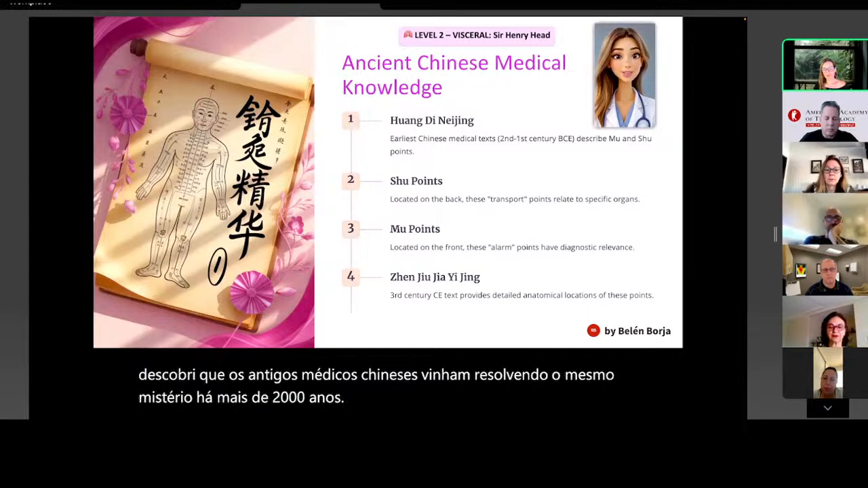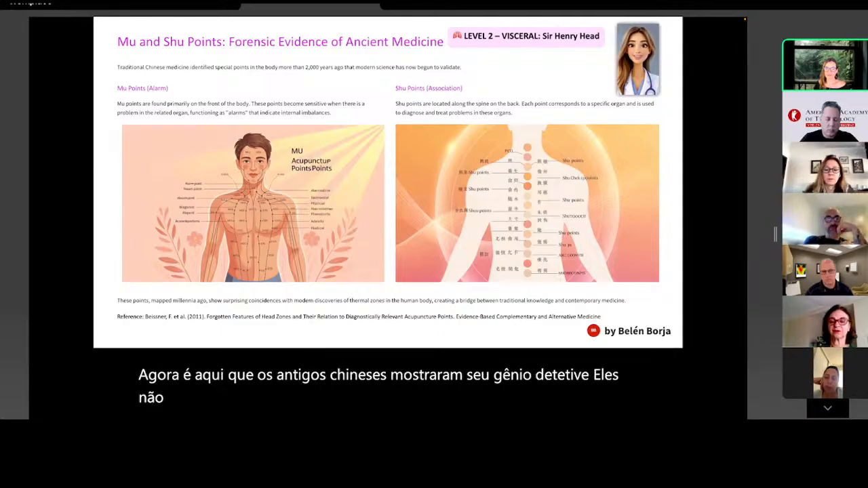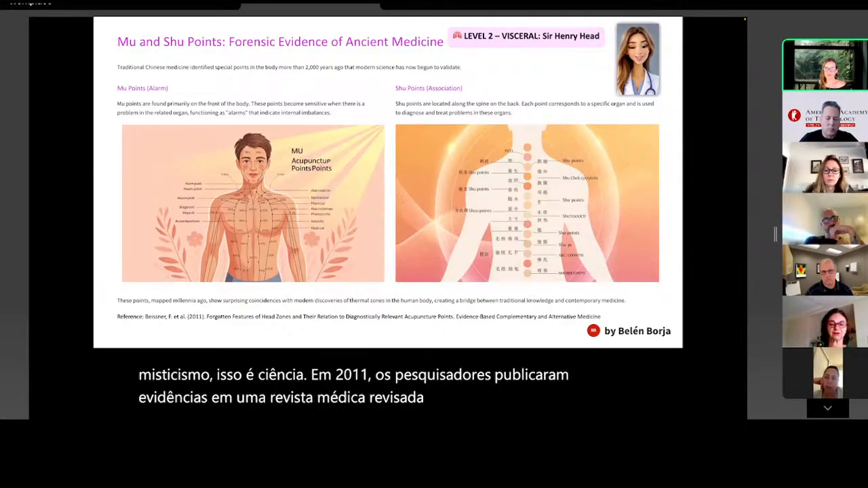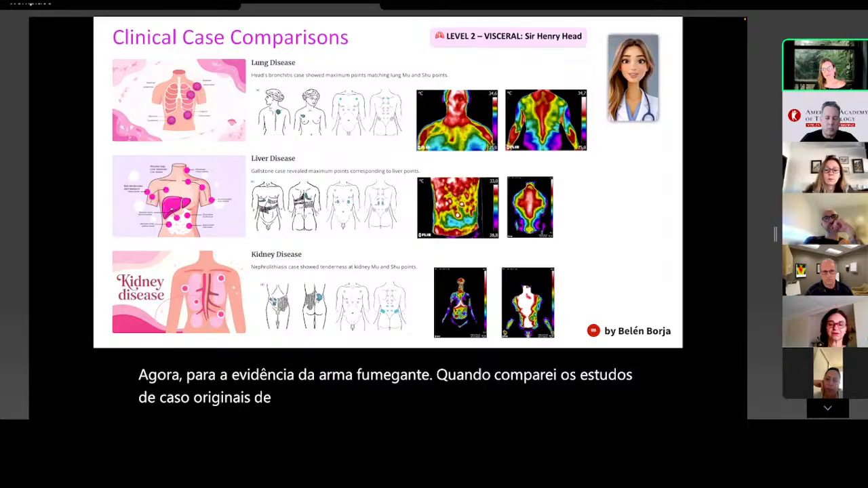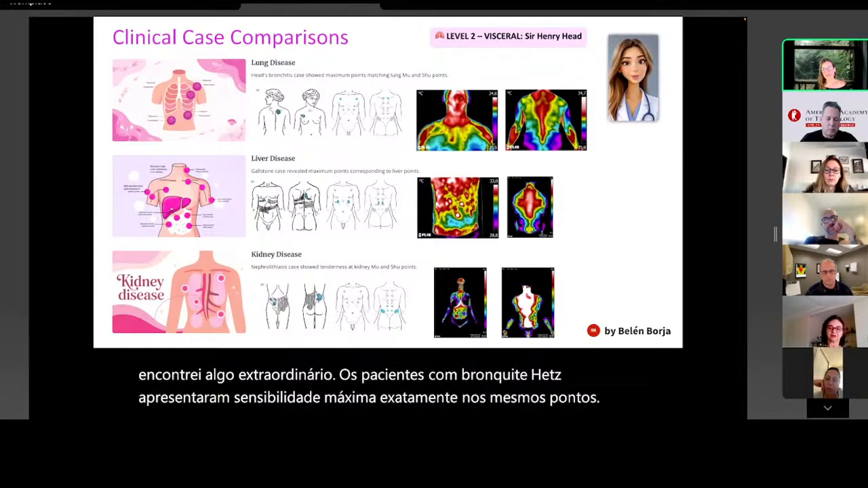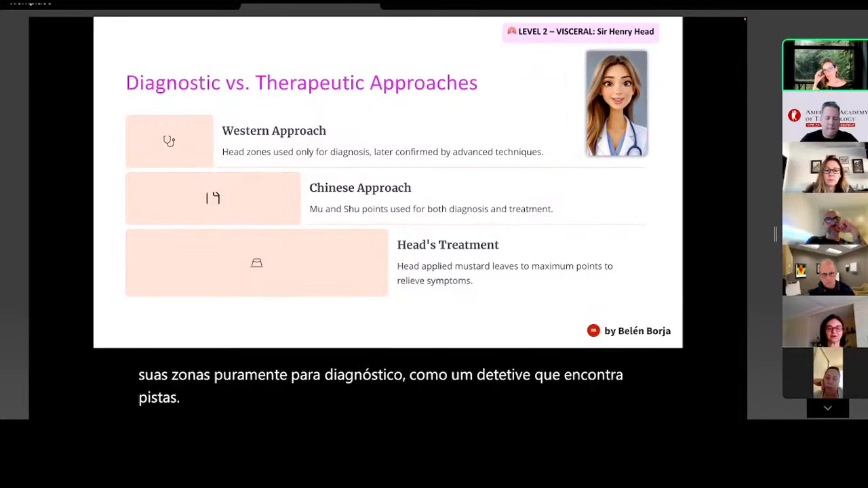I discovered that ancient centuries before Christ, criminals' hideouts, sophisticated names that hint at their true function, placing needles. This isn't mysticism. Journal showing astonishing, remarkable precision in Chinese point locations. I found something extraordinary mapped as lung, mu, and shu point, mu, and shu locations. Clues, but never catches the criminal. The Chinese, however, used their points for both diagnosis and treatment. They weren't just finding the evidence, they were communicating with the master.